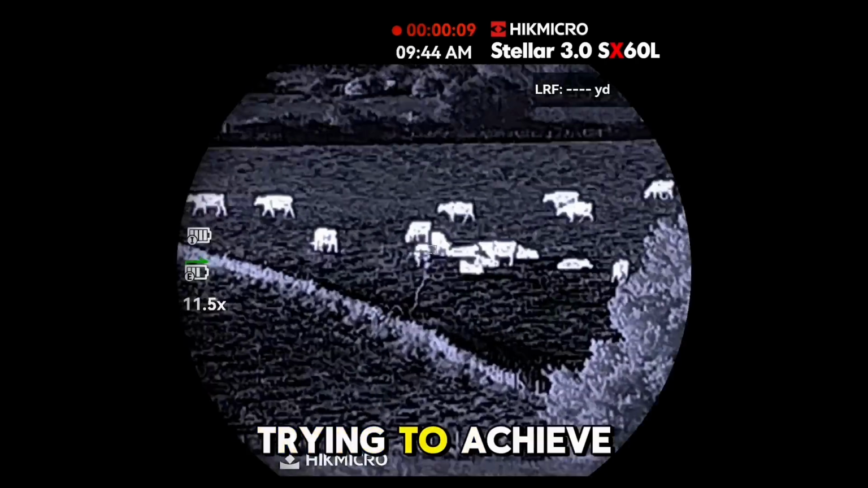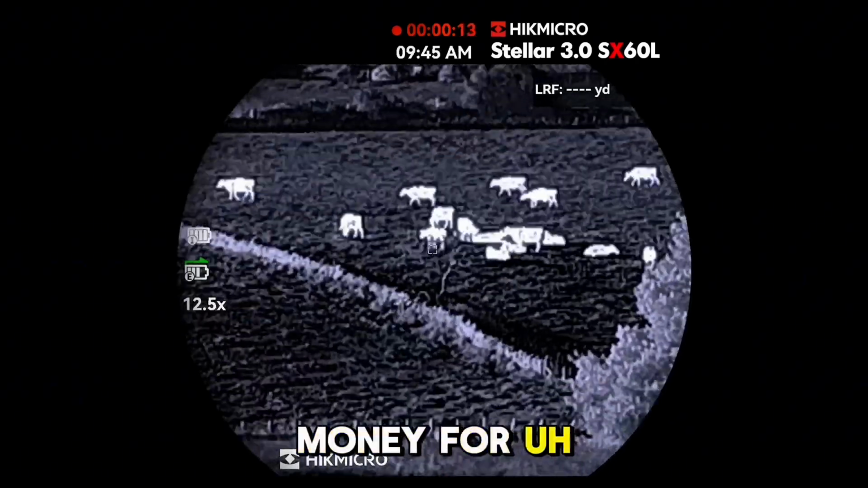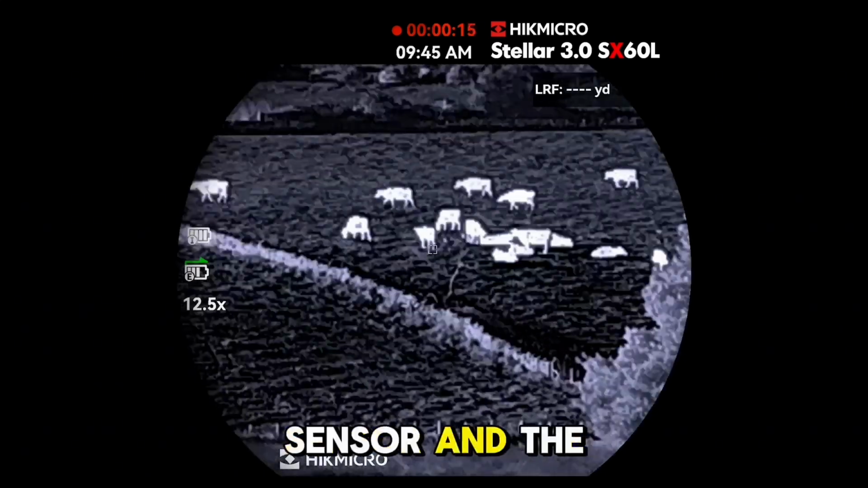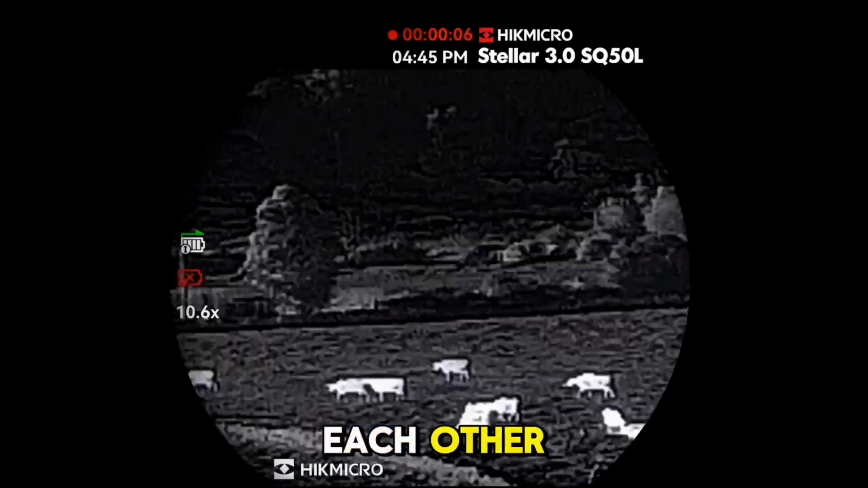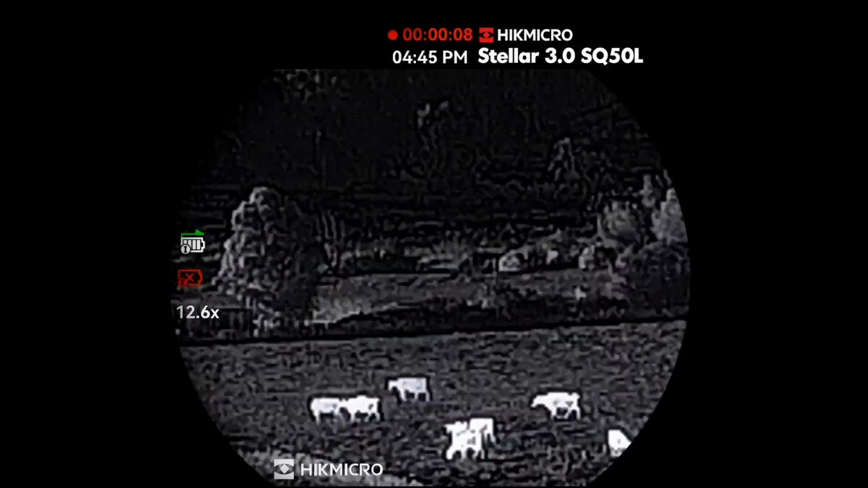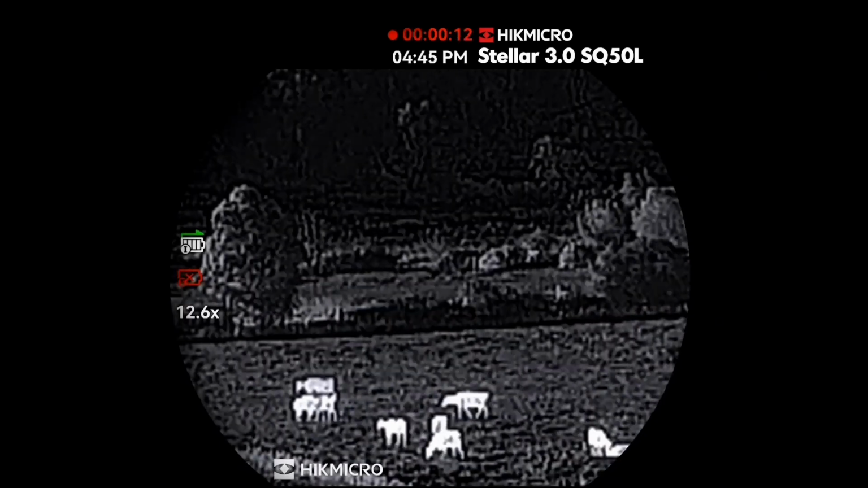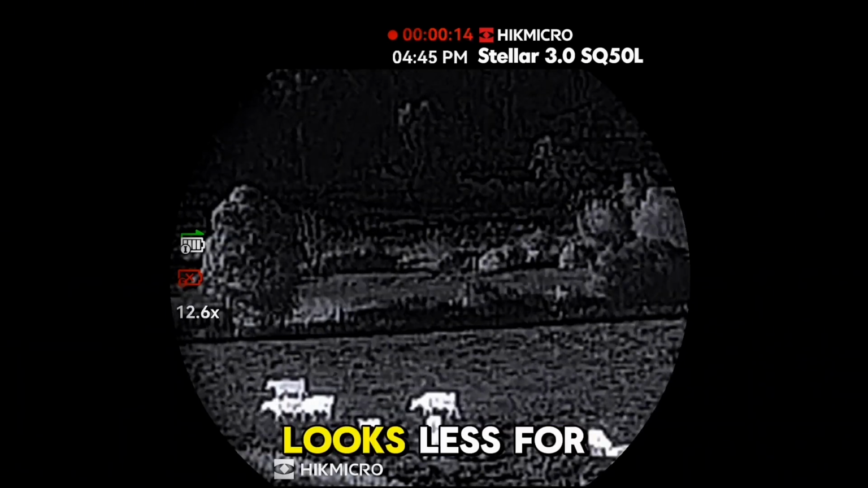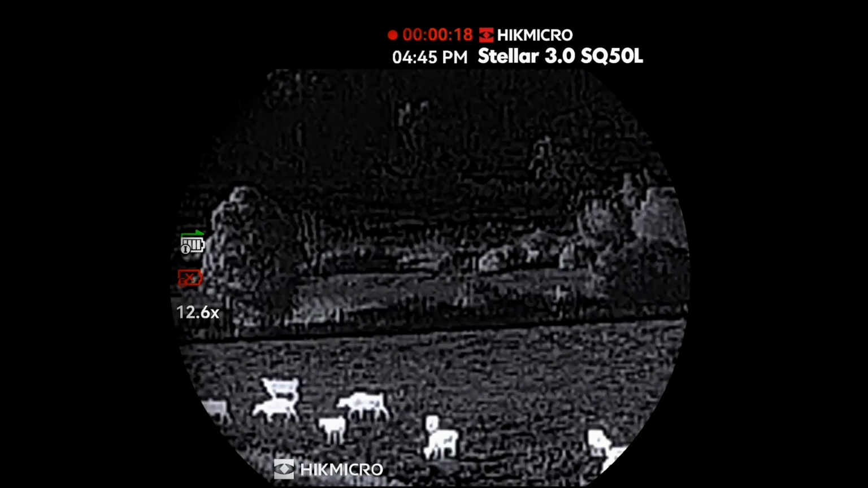But what I'm trying to achieve here is it worth paying the extra money for the higher rate sensor and the bigger scope? Obviously you can see them side by side next to each other, and they're identical in looks, less for the lens at the front.